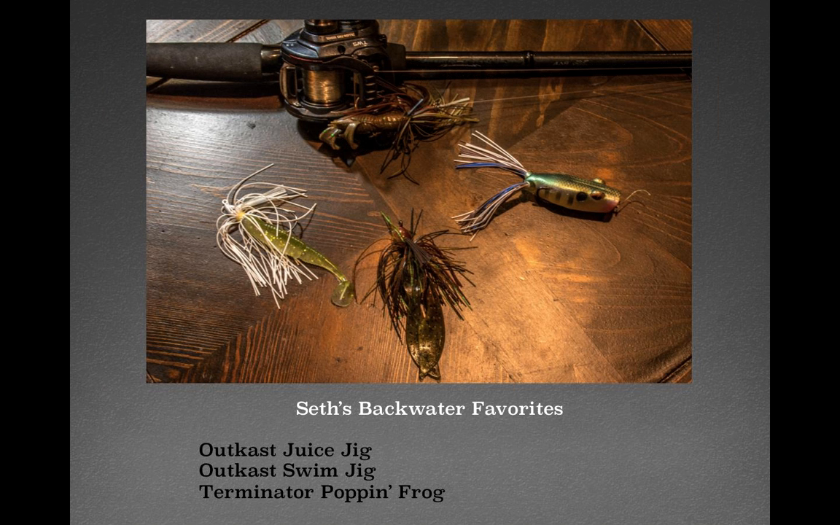Let me ask you a question, can I? Is this a popping frog? That is. When do you use the popping frog over the regular frog? The popping frog I prefer in a little bit more open water, kind of broken up stuff. Even duckweed too, something where I can actually walk my bait. The regular walking frog, I prefer that for super heavy cover.